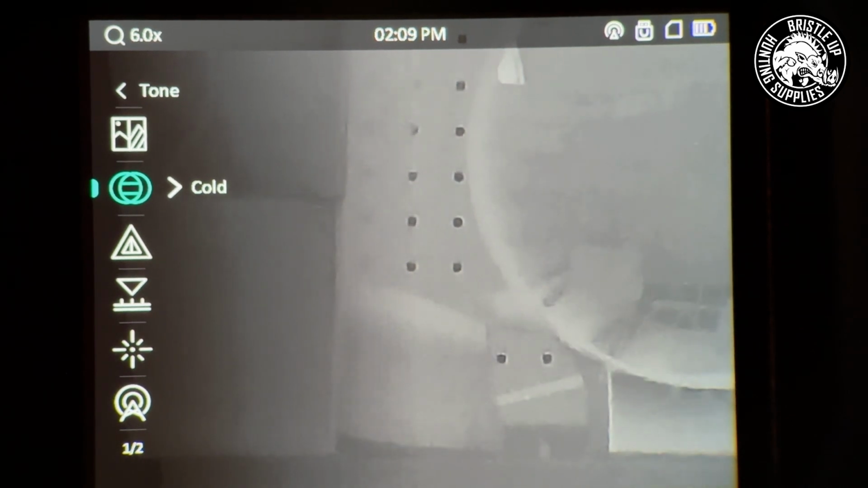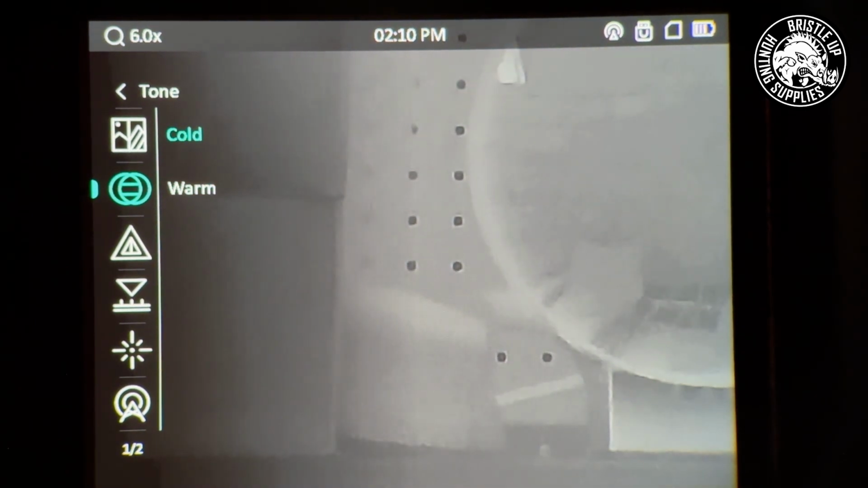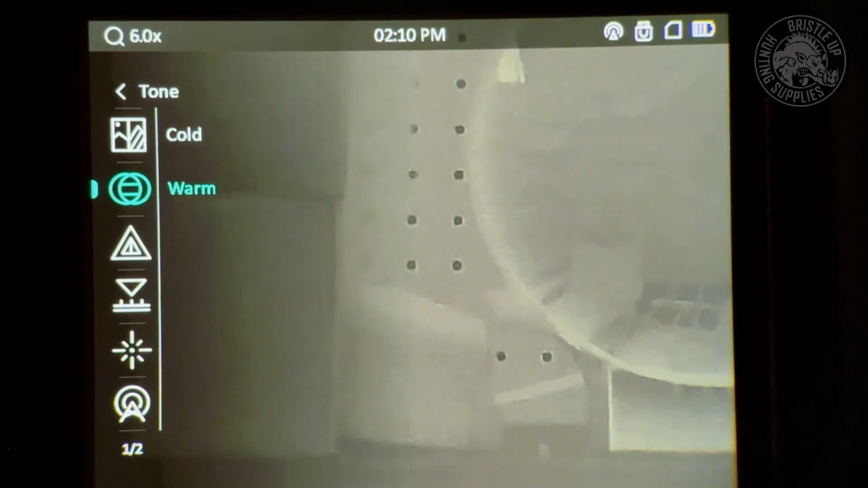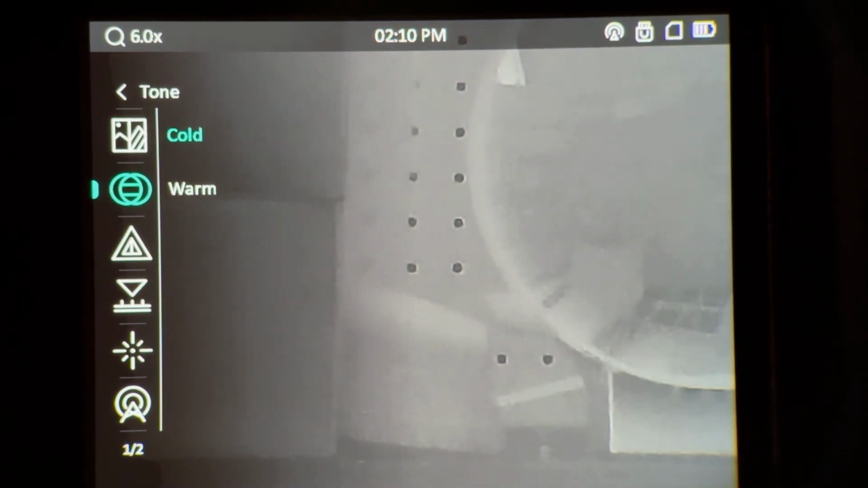And then we have our tone, so this allows us to change to a warm color or a cold color. Most people will use the cold color, but warm can appeal to some people that are used to that color pattern.